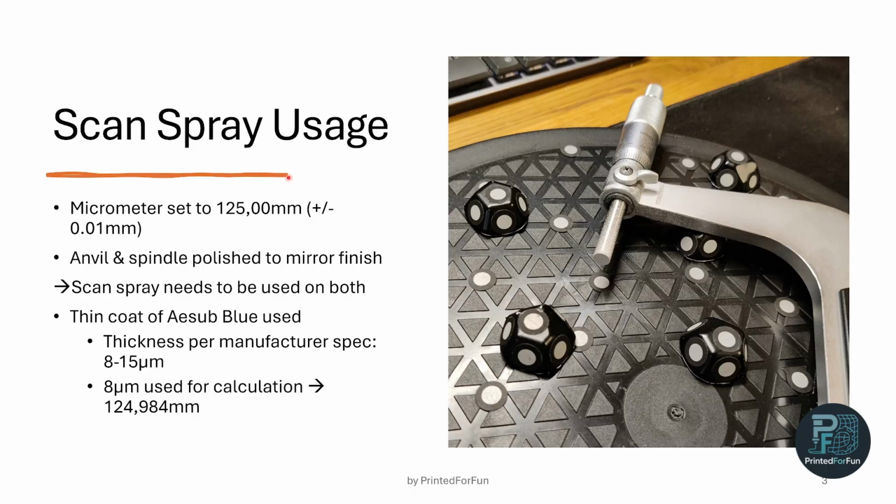The micrometer itself is set to 125.00 millimeters plus minus 0.01 millimeters. So this is the calibration of the micrometer with a calibration stick it comes with. I had to add scan spray to the anvil and spindle since they are regularly polished to a mirror finish.